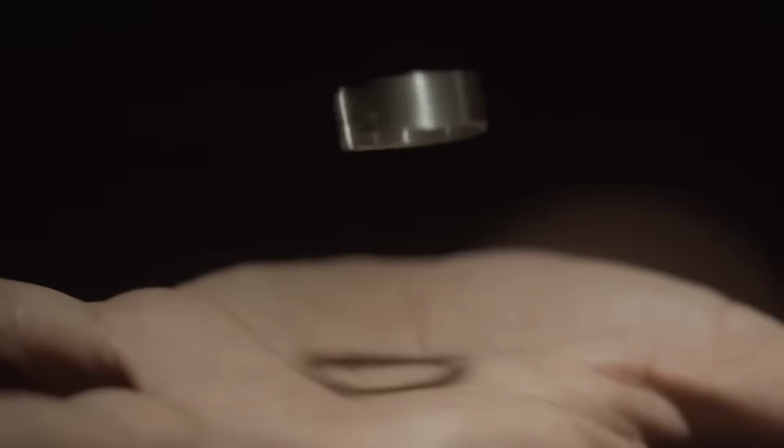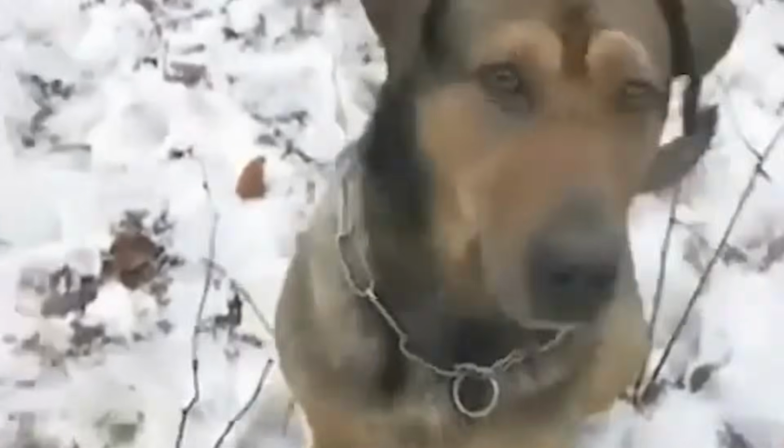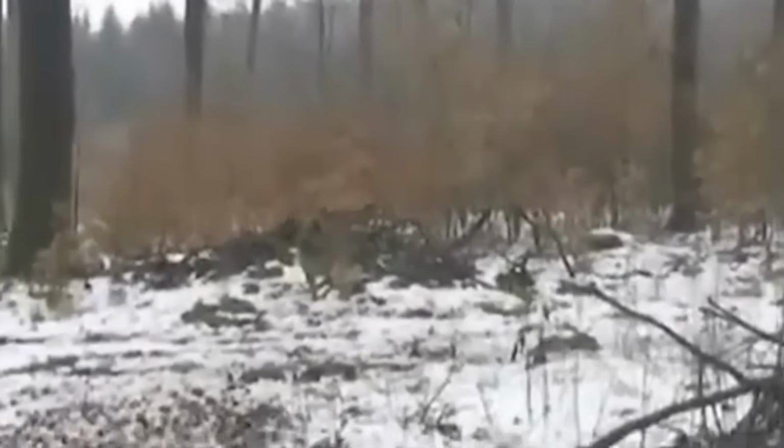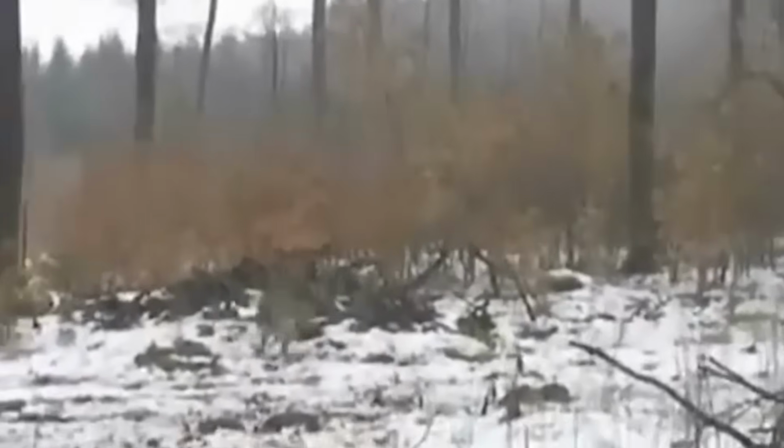In our number 2 spot today, we have the Levitation. This video starts off with a man and his dog walking through some kind of forest in the snow. They're playing fetch, and the man throws the ball, and the dog chases after it, but when the owner calls the dog back, the dog has clearly seen something else, and he begins running off. This is all fine and well, nothing wrong with a little fetch, but when the man follows the dog to see where he's going, they come across something super strange.